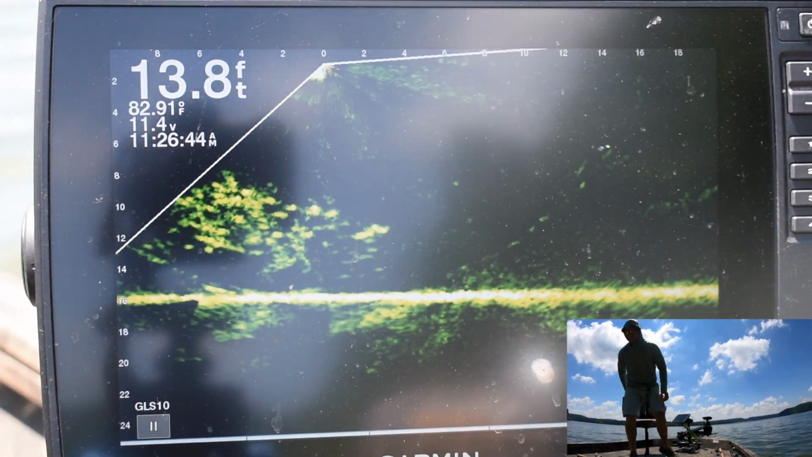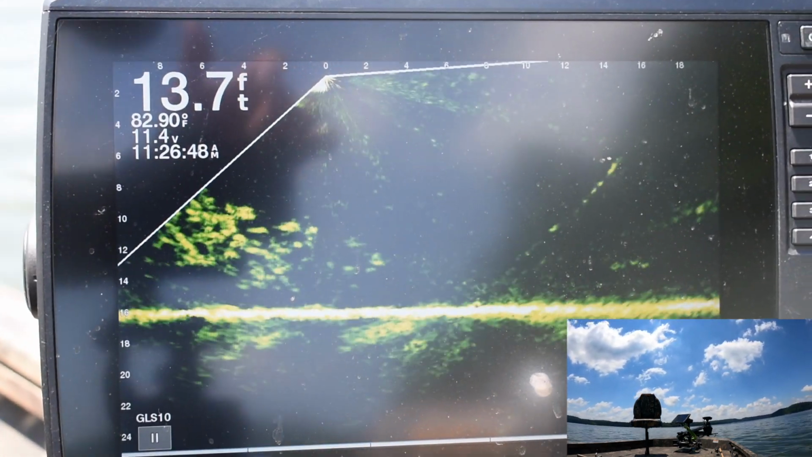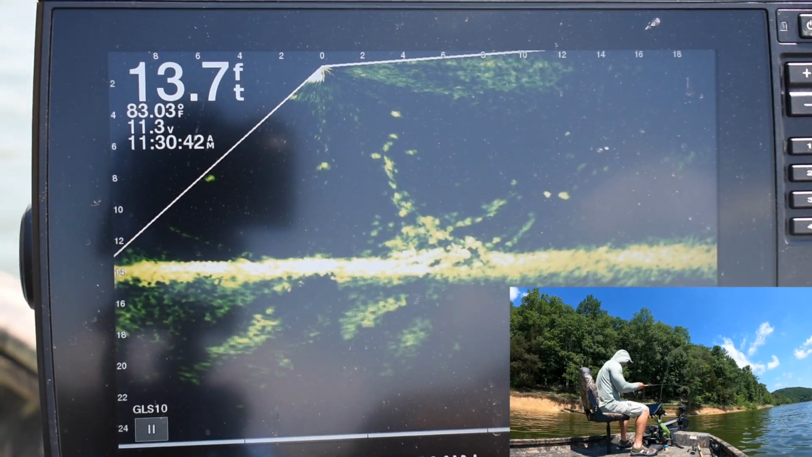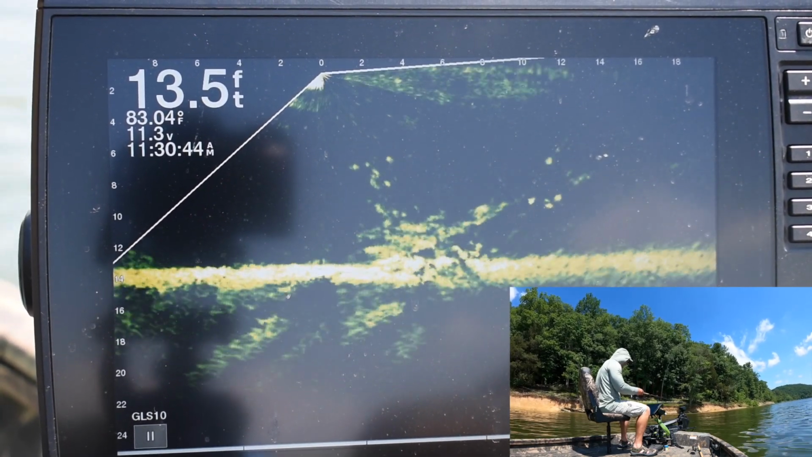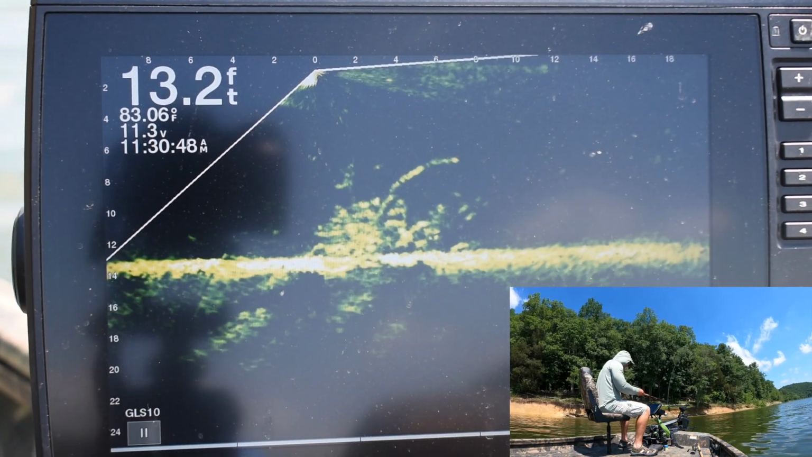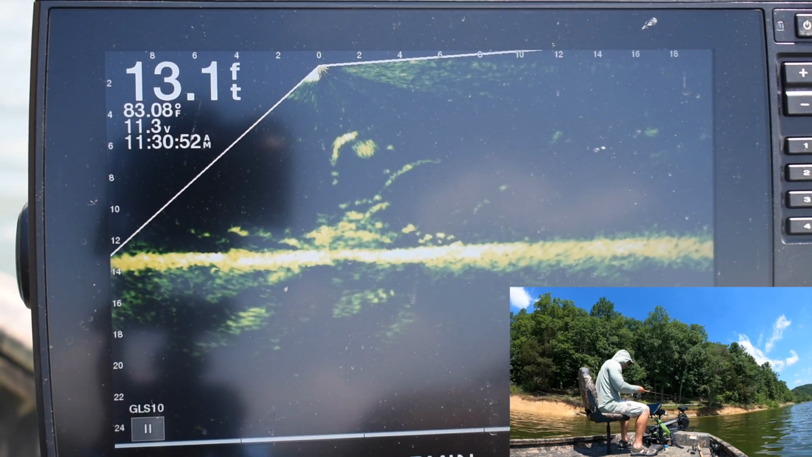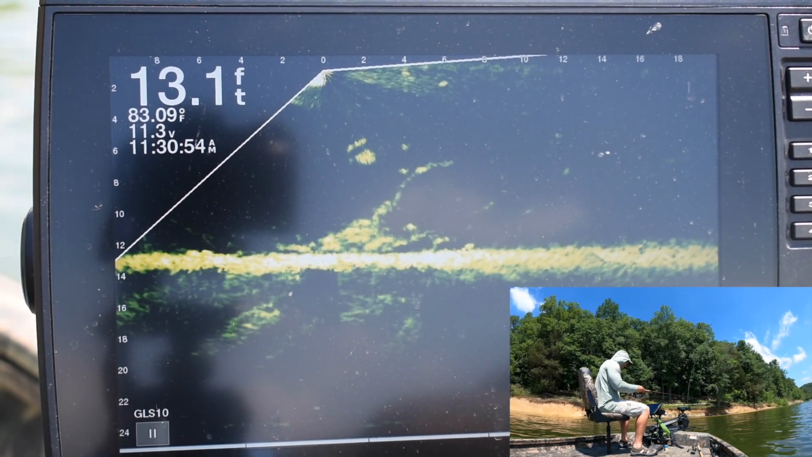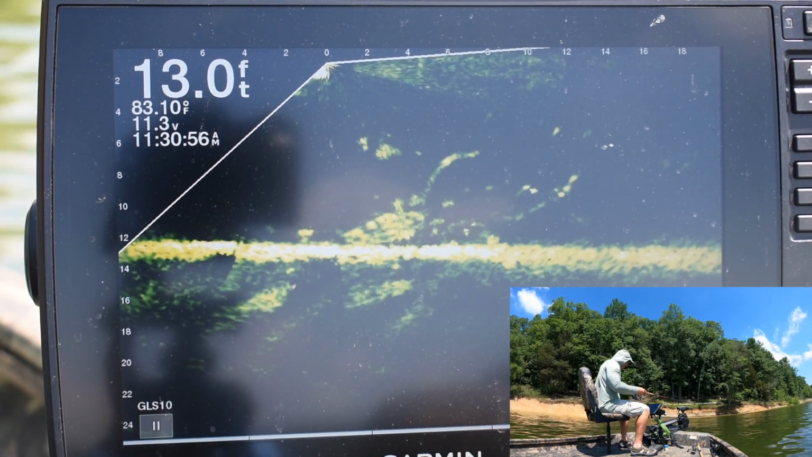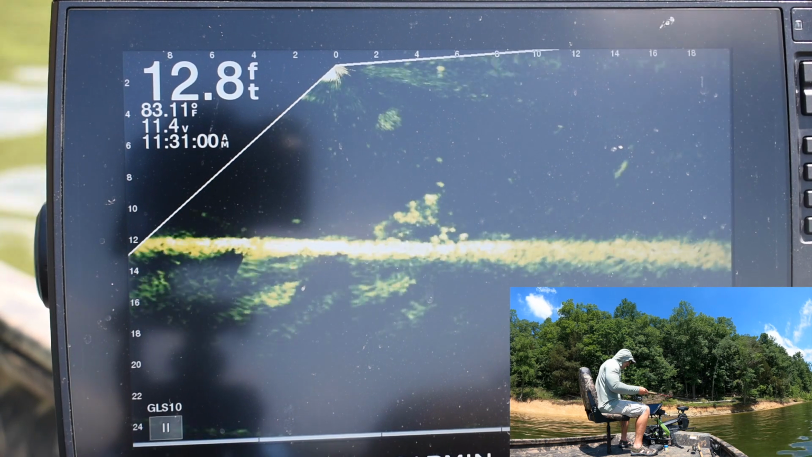And the reason why I'm doing this is because these limbs, there's so many limbs, and I'm having to pick it apart piece by piece. I'm going over top of that limb and just dropping it right down in there. And it lets me be just a little bit more technical with the approach and be able to go through this structure a little bit easier.